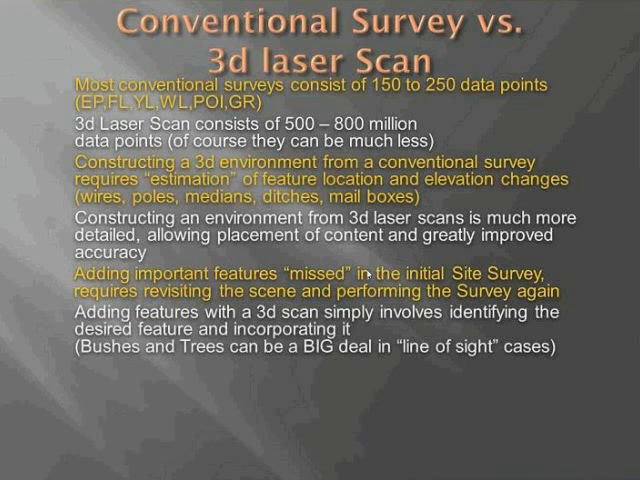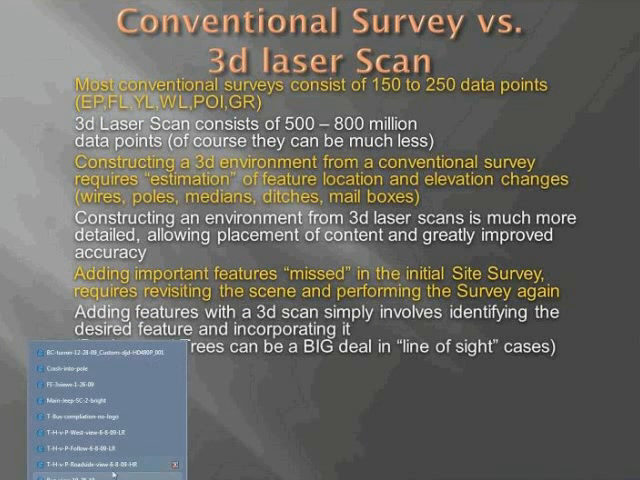And I think the biggest area this would have an effect on would be in line of sight cases. You know how difficult it is to quantify how large a bush is or how large a tree is. We had a case where line of sight was definitely an issue,